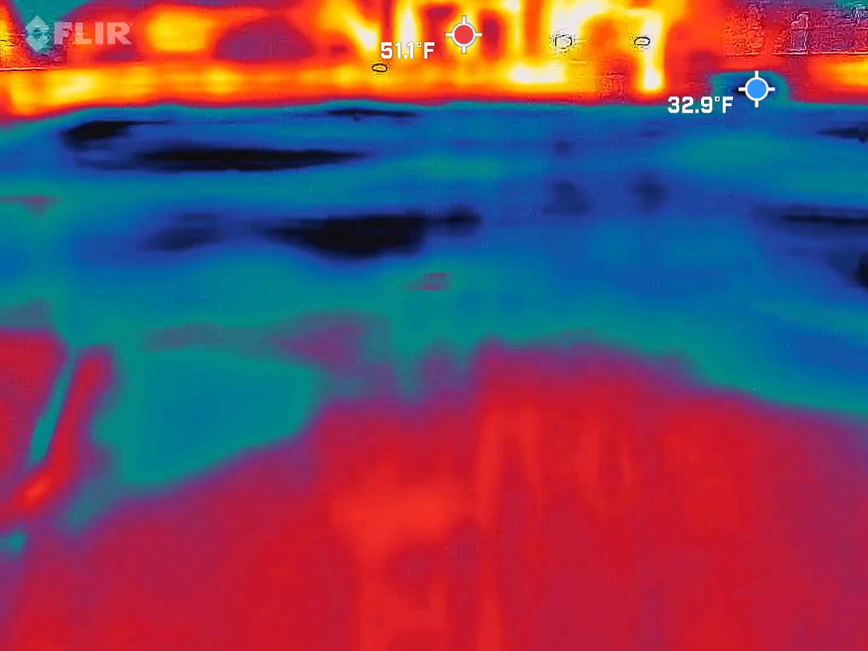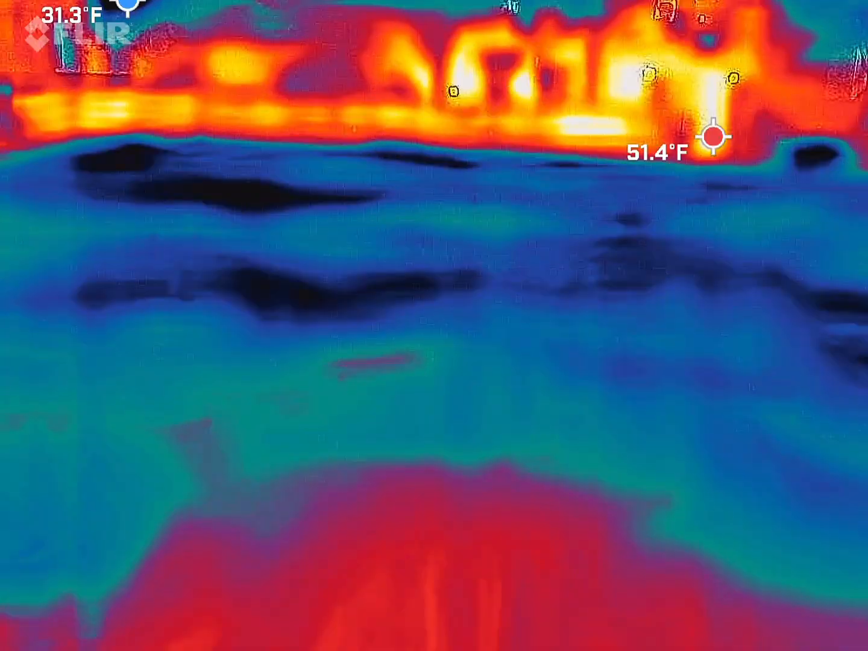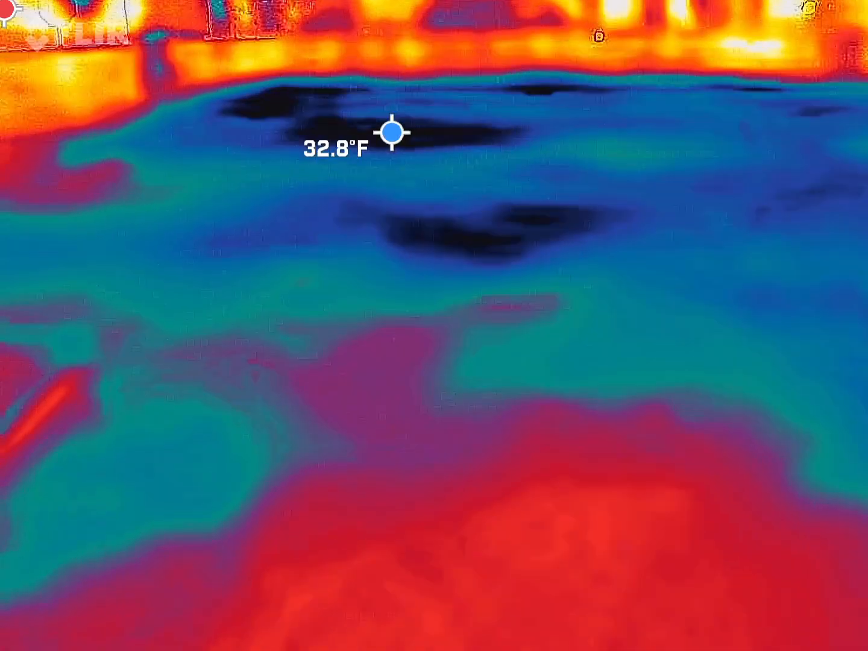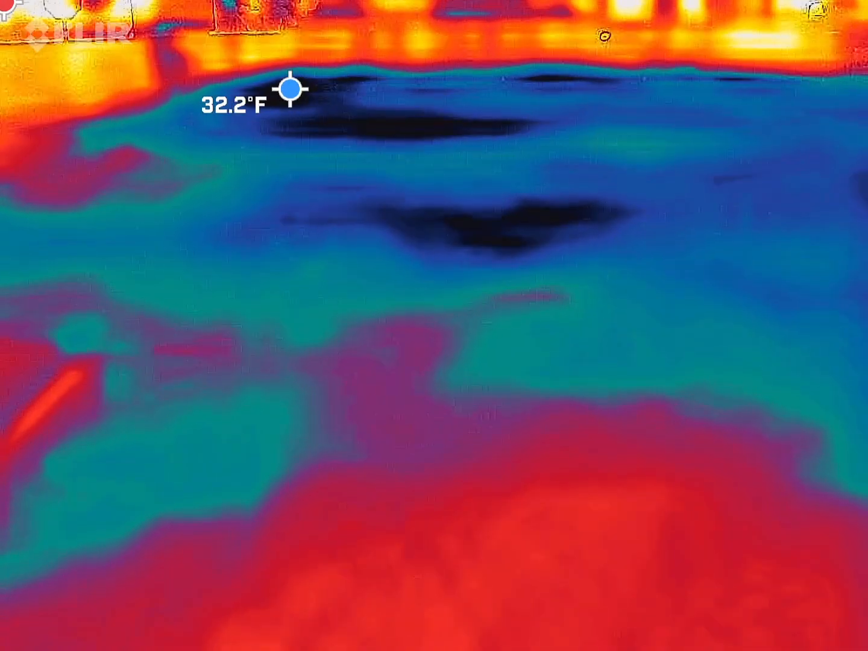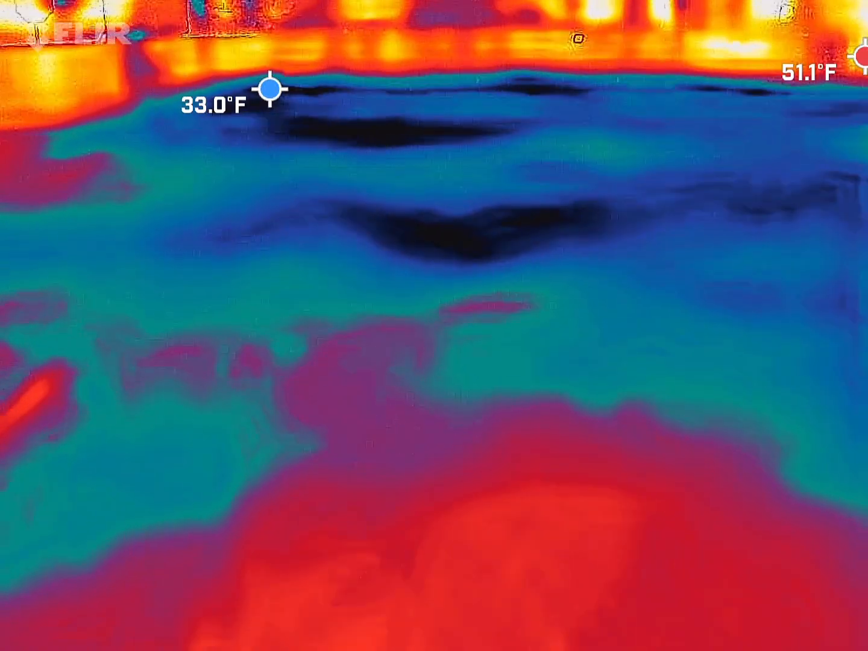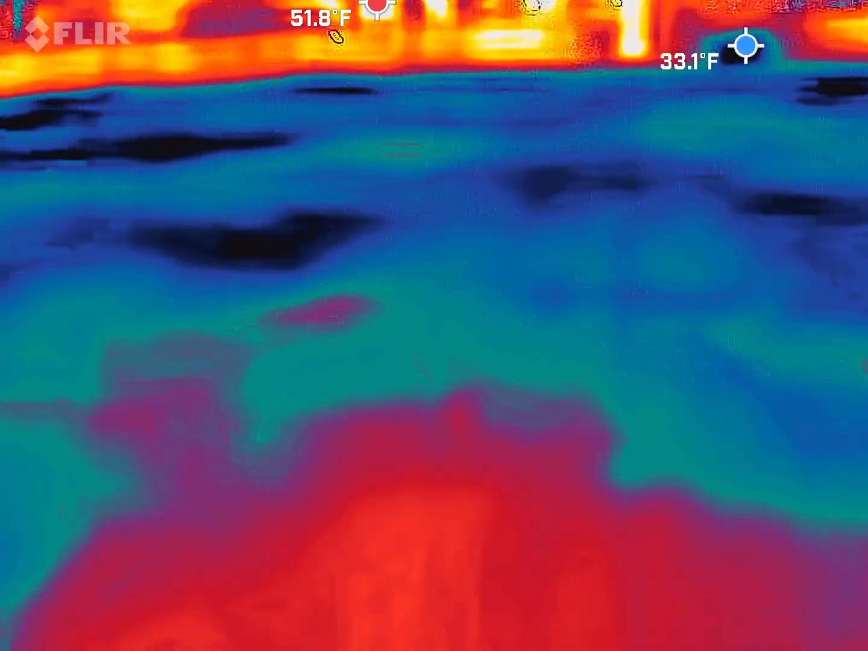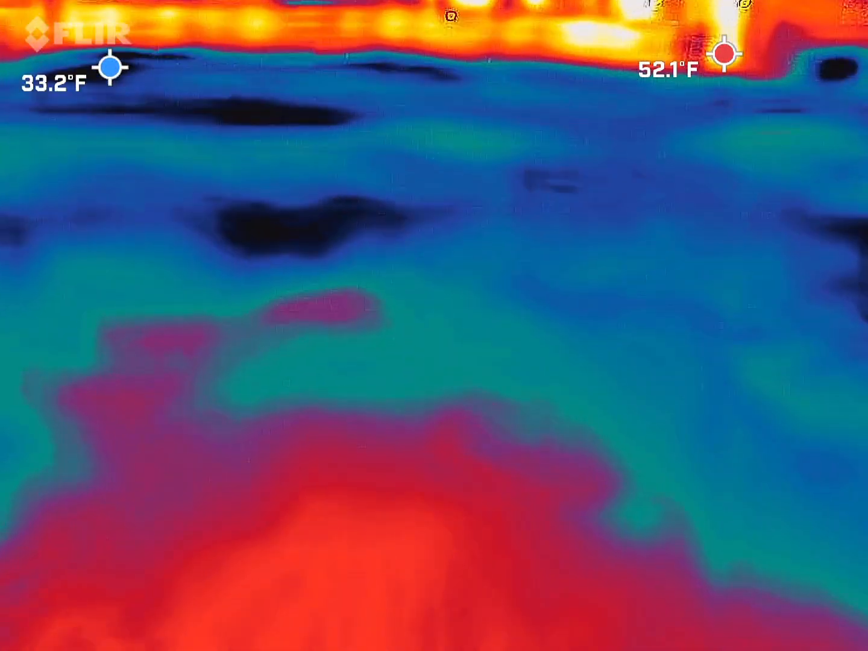Just gonna make sure that camera's running, because usually after about a minute or two of video, it wants to start getting hiccupy. Like it'll go back to the app screen, and the app you're looking for is called FLIR1. FLIR1. Okay. It's FLIR. And I'm just looking for any cold spots. Any cold spots that are moving around.